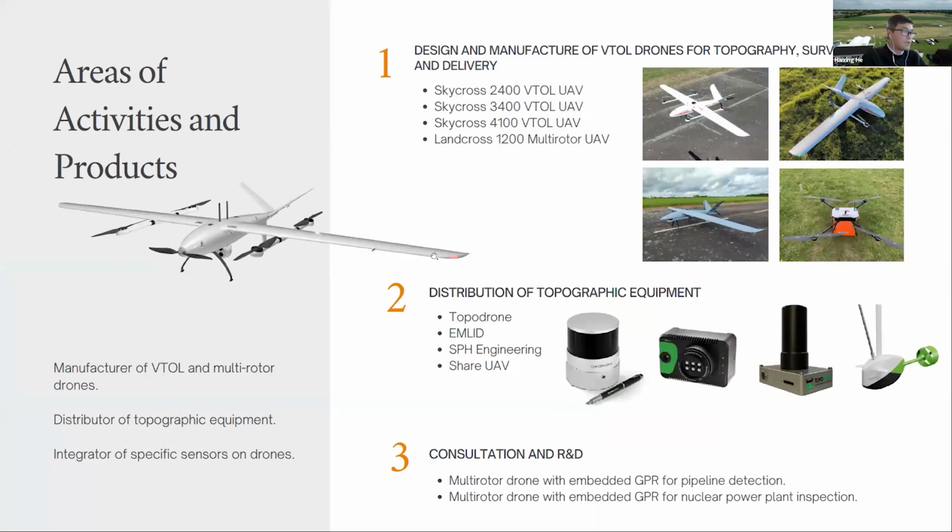INNOTECH-DRONE is a company based in France. We are a manufacturer of VTOL and multi-rotor drones. Nowadays, we have 3 different sizes of VTOL drones, the 2400, 3400, and 4100, which represent the wingspan. We also have a multi-rotor, but it's mainly for special projects.